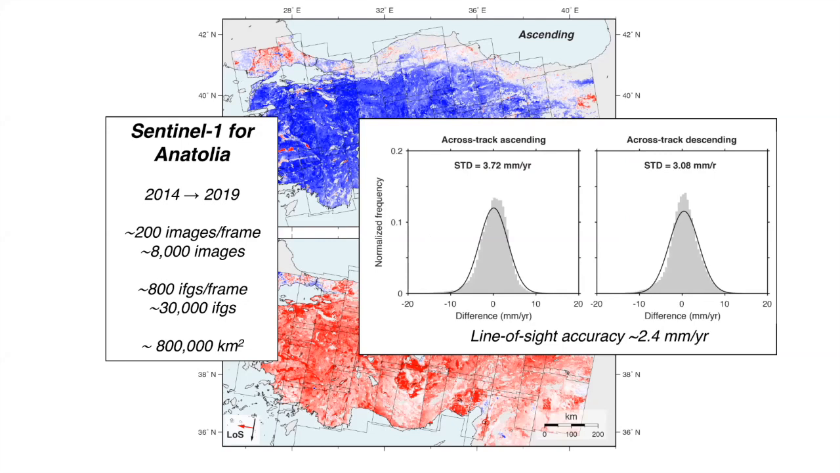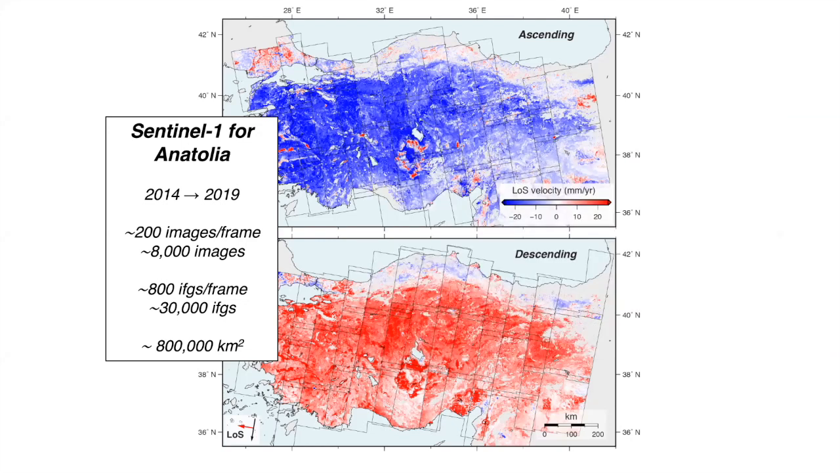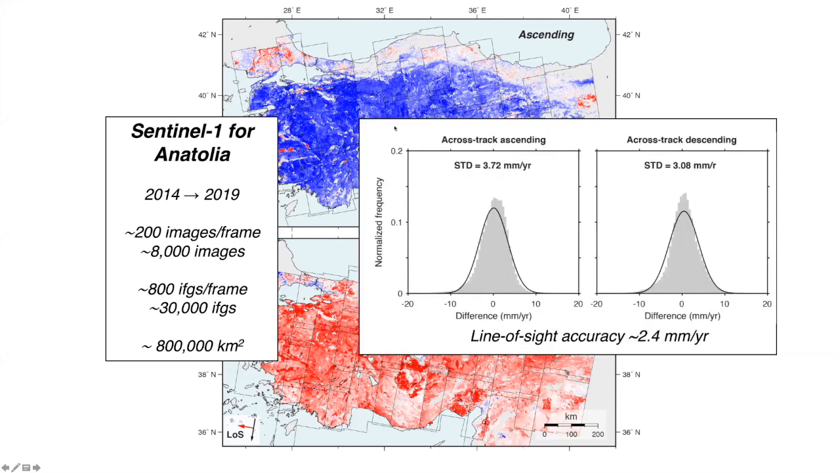With InSAR, you're typically interested in the uncertainty associated with these measurements. One way to estimate uncertainties is to look at the overlaps between frames, both along and across track. We create standard histograms of those differences, and then we can get an estimate of the line-of-sight accuracy.